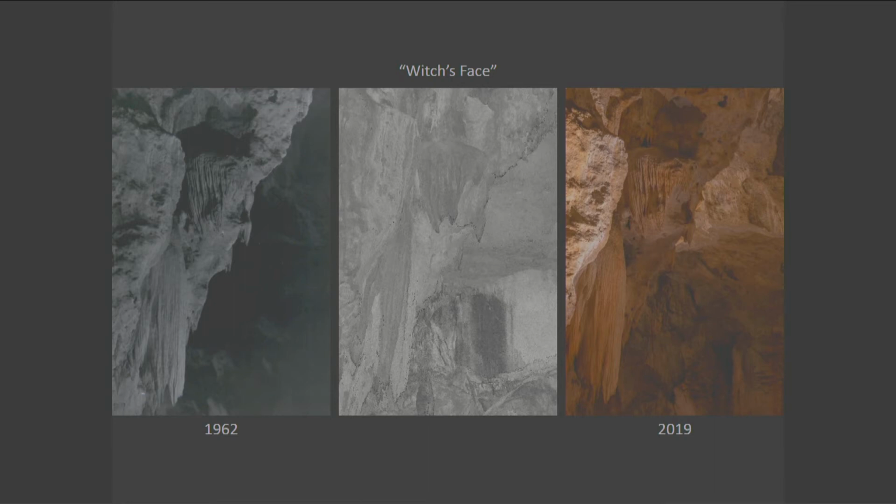Back to formations, this is another example. In this particular case, we knew of the witch's face. We had a pretty good description of it, but we couldn't find it either, until we found this photograph from 1962. And if you look closely, here's the eye. This is in profile. So here's the eye with a beaked nose, the mouth, the chin, long hair. She even has some whiskers, etc. So this is the witch's face, and we couldn't find her until we found this photograph.